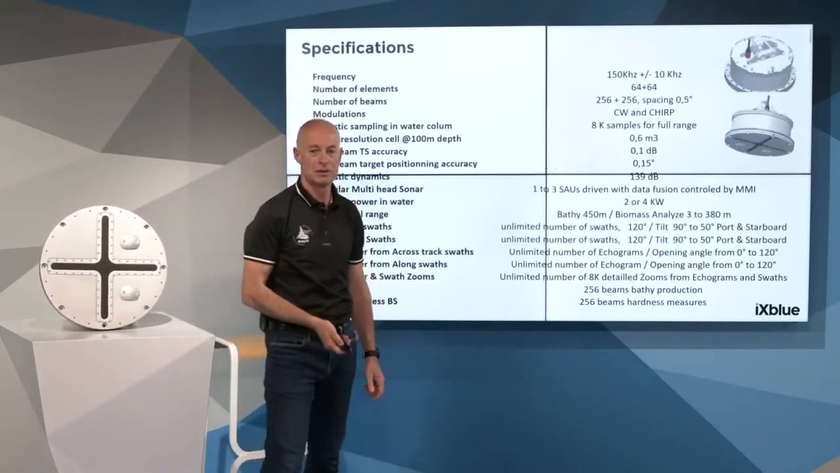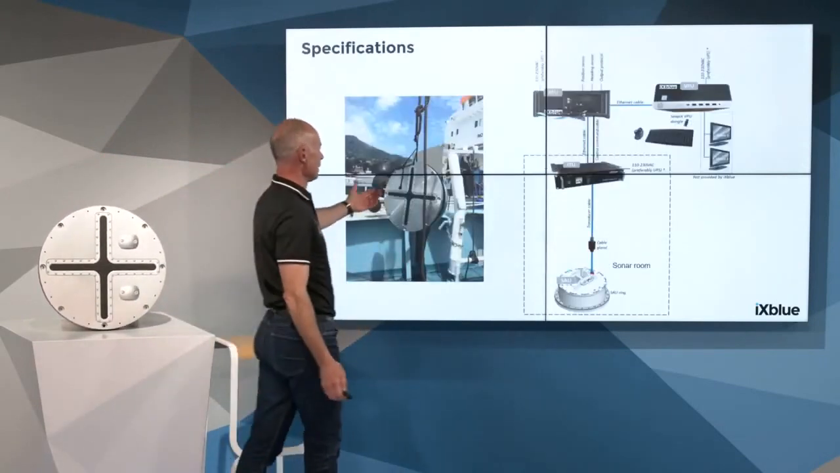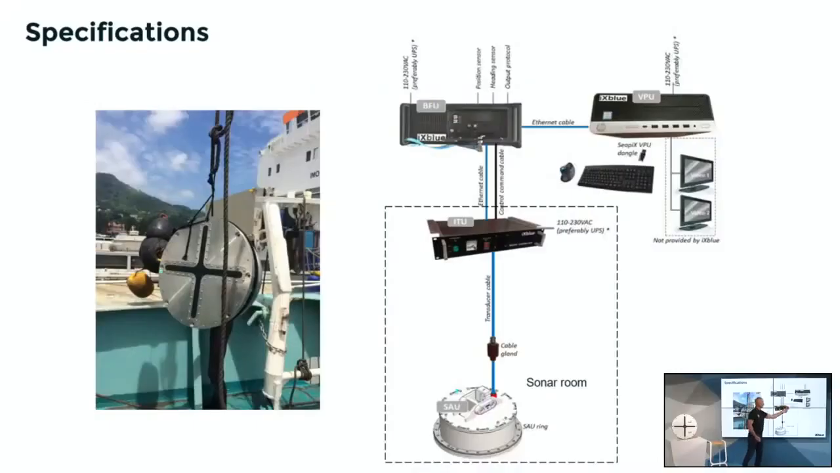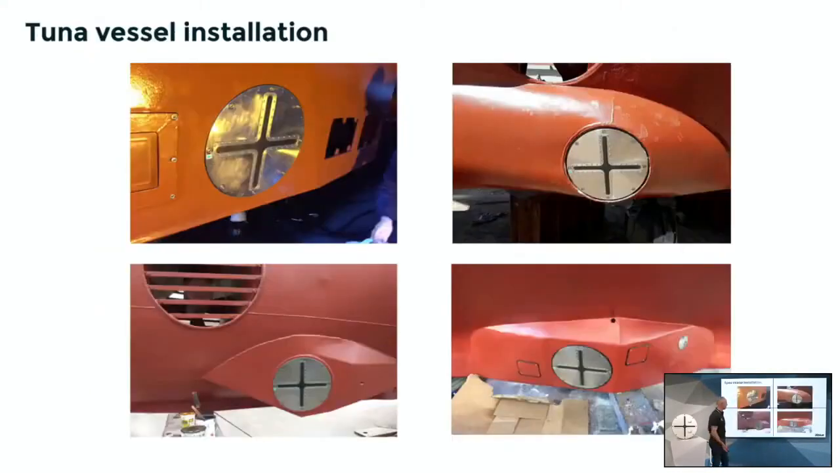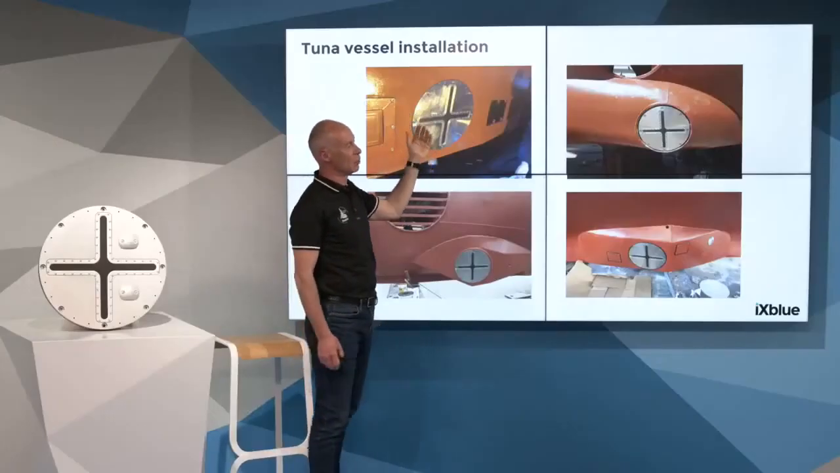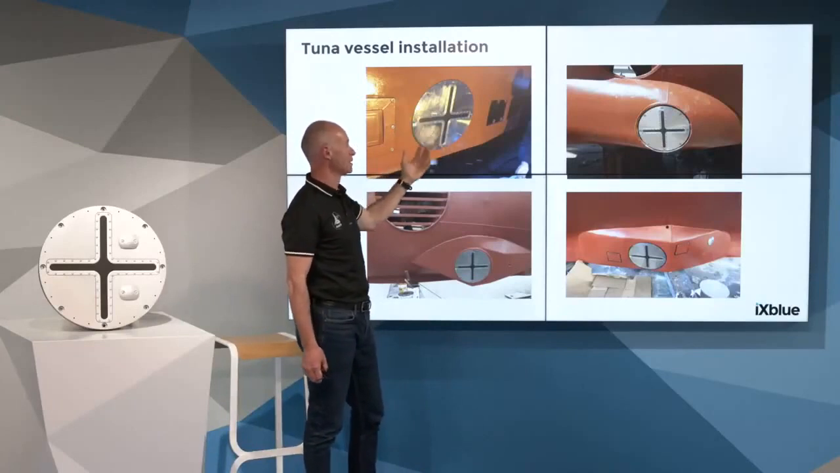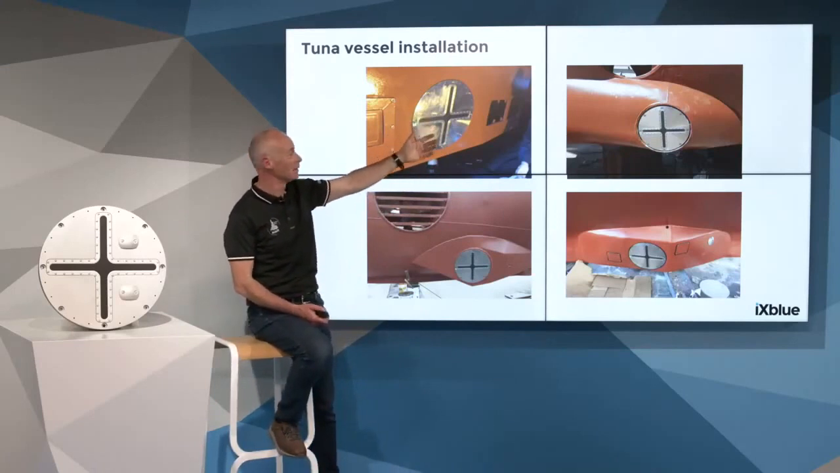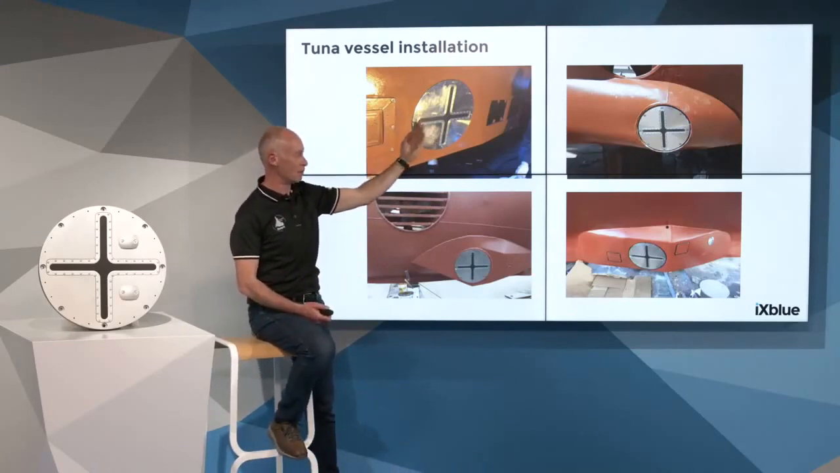And on board the vessel, it is like this. One transducer below the hull, one interface box in the sonar room, and then we have an Ethernet network to the bridge with two computers and at least two, or ideally four, screens to display it. And the gondola arrangement, the hull housing, can be like this. Here it is a perfect case of an empty keel. There is room for that. That's perfect. 10 degrees, as always, 10 degrees forward.